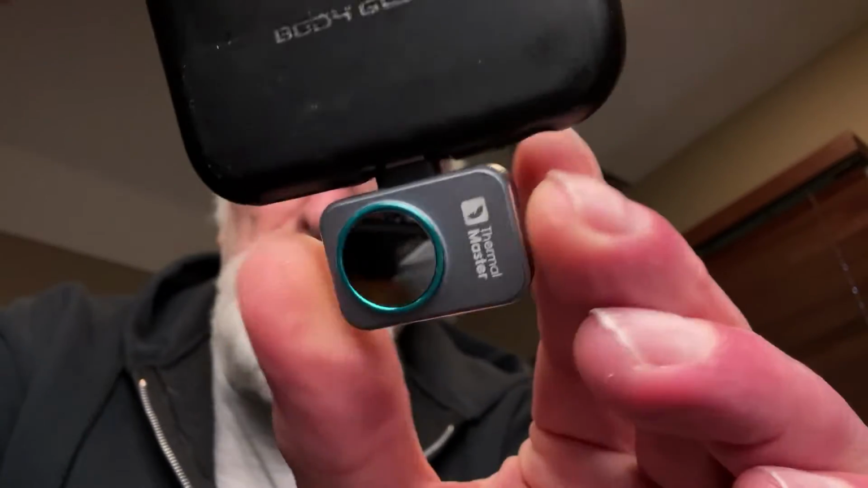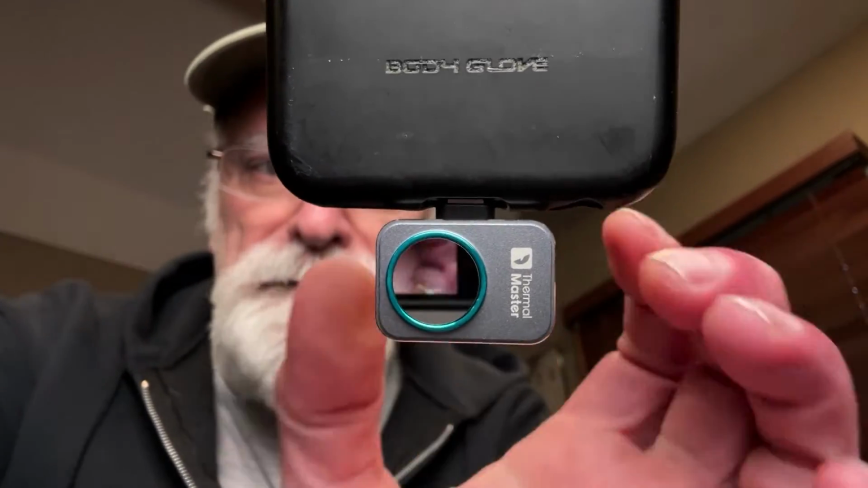Anyway, this thing plugs into an iOS device in the base like that. So this is the bottom of the iPhone. And you can also get one of these for Android as well. So they're compatible with both. I'm going to do a complete video on these things later on. I just thought you'd like to see what we're using for this video. So let's get to it.